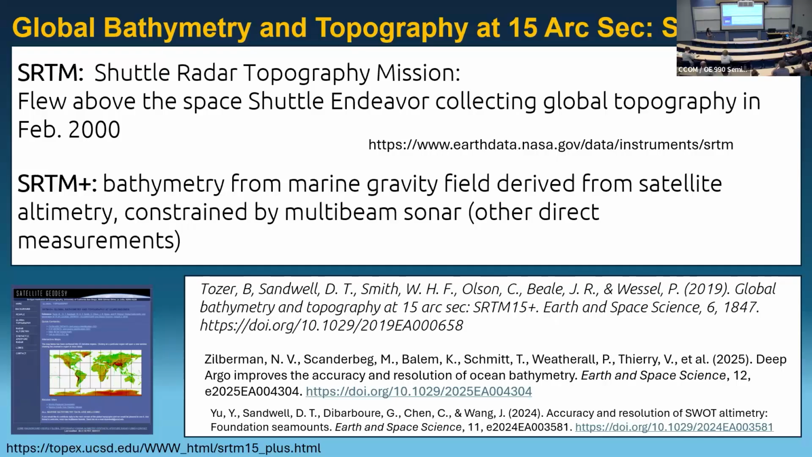So the topography in this is generated from the Shuttle Radar Topography Mission that occurred in February 2000, and that was flown on the Space Shuttle Endeavour, which no longer goes up into space anymore, but that's when it was collected.